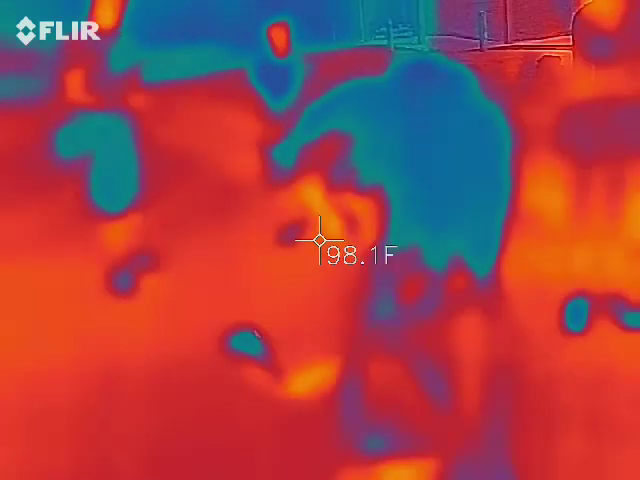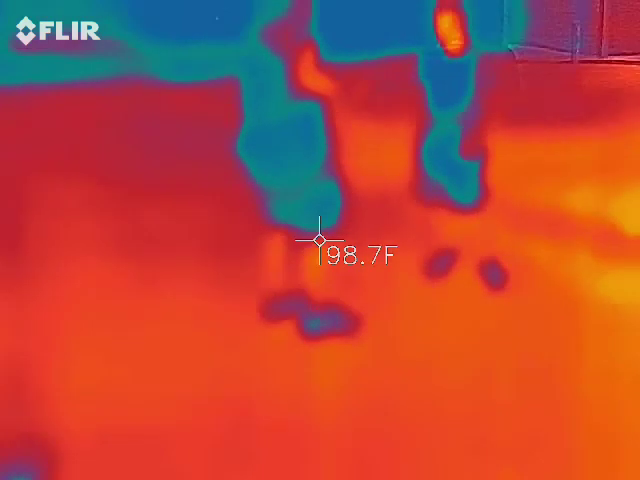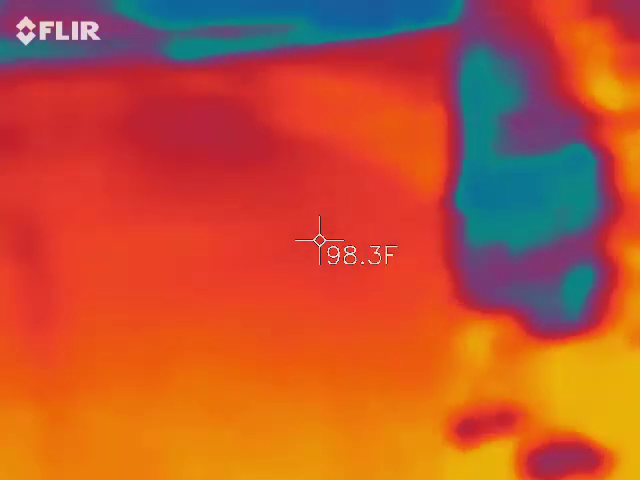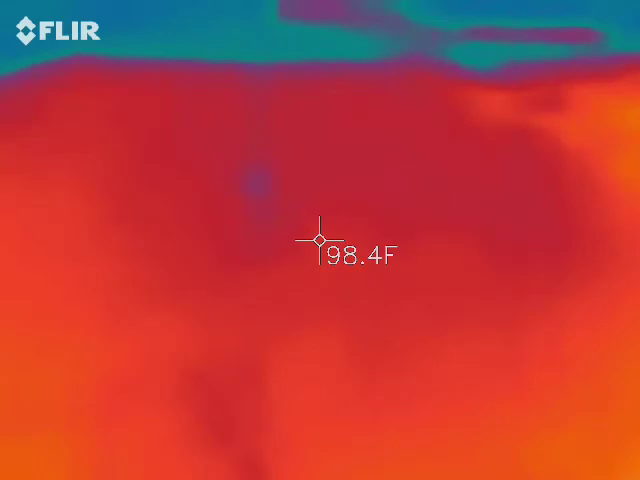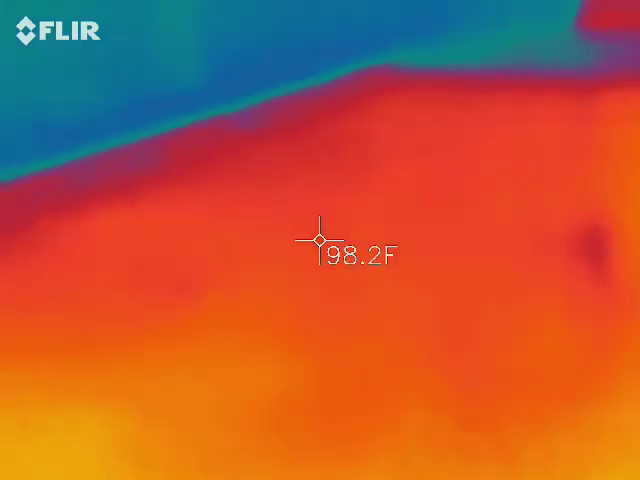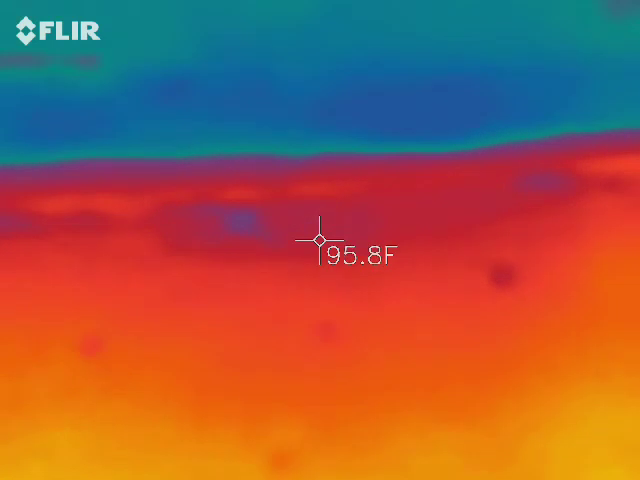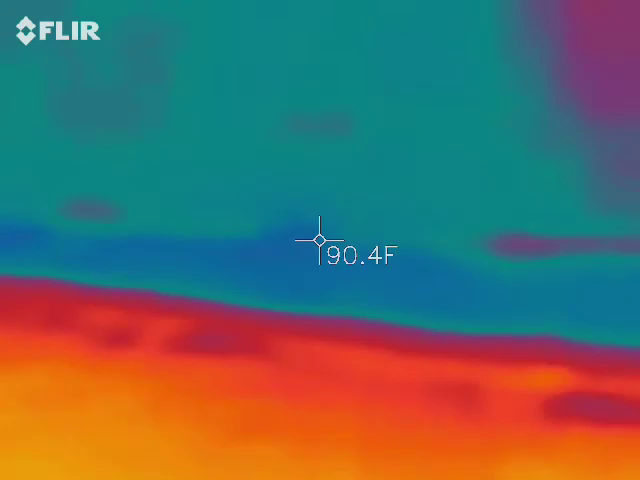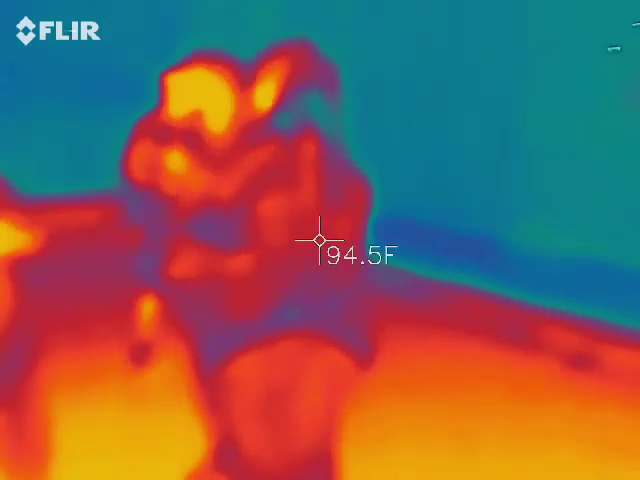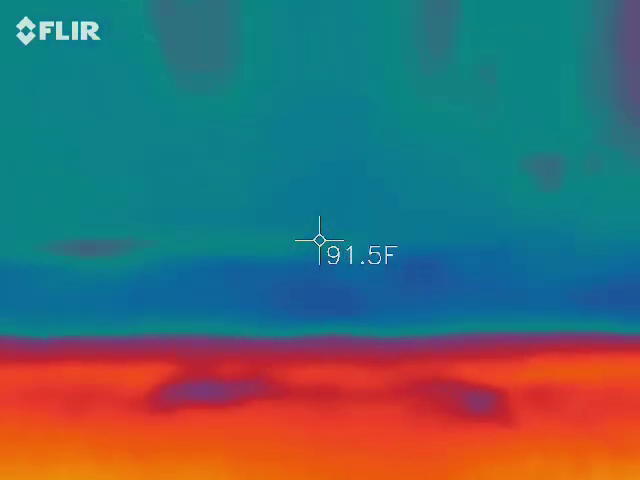Ven conmigo, yo te digo, tú lo checas. Está prendiendo naranja. If there's legitimately a Brad here, I'm trying to prove that there's a Brad here. Por ahí. Pa, fíjate eso, de ahí se están prendiendo. Pa, por aquí hay uno, en serio. Mira, papá.